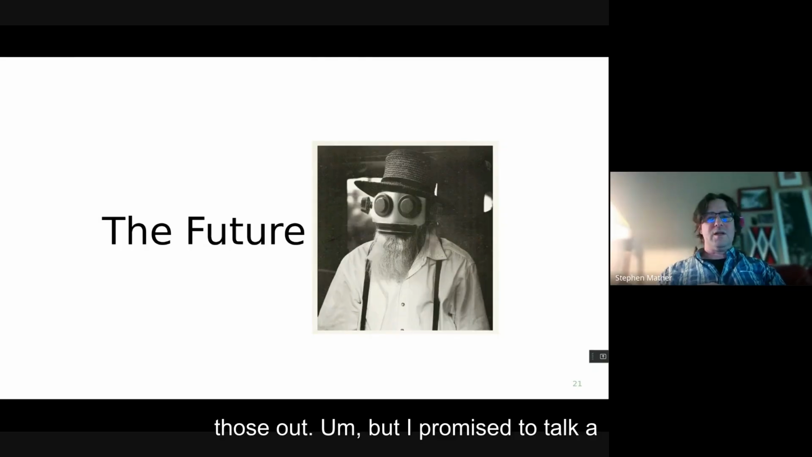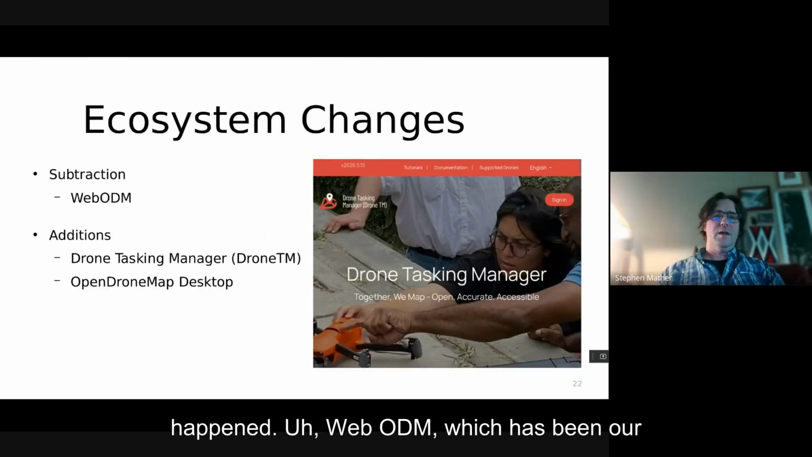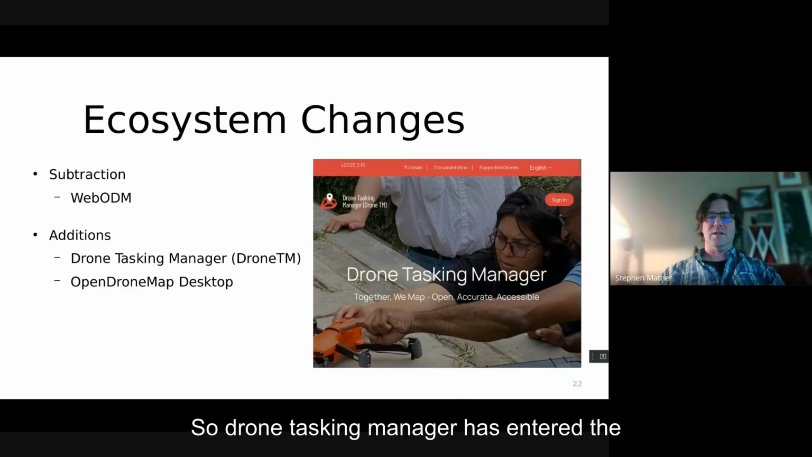But I promised to talk a little bit about the future. So we've had some ecosystem changes that have happened. WebODM, which has been our long-term sort of flagship graphical user interface, has left the ecosystem, and we've had some additions. So Drone Tasking Manager has entered the ecosystem.